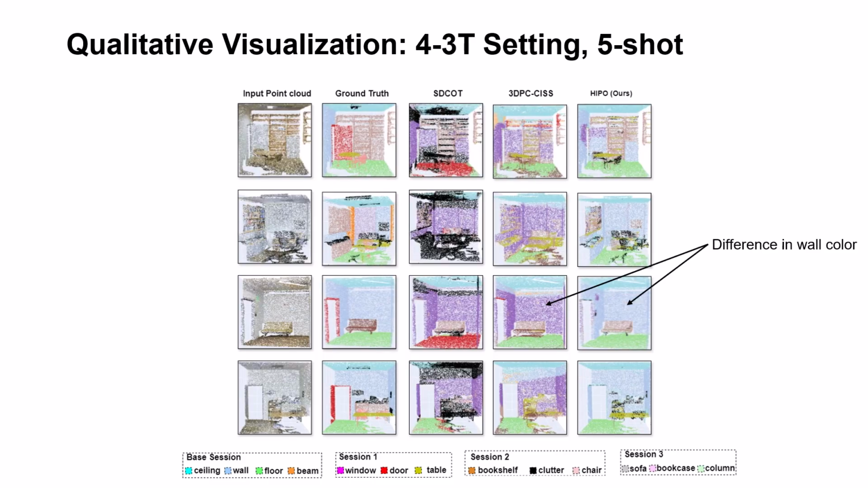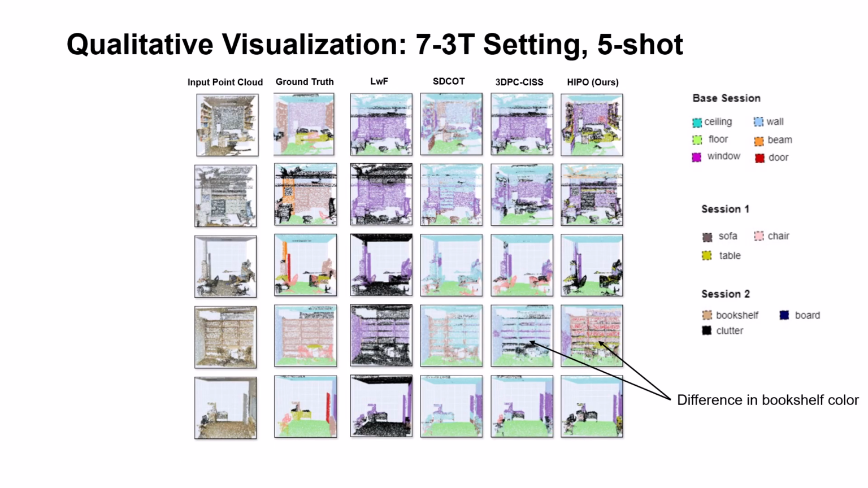We also show qualitative comparison between our proposed methodology HIPPO and state-of-the-art baselines. We observe that HIPPO correctly segmented the wall, while the second-best baseline 3DPC CISS failed to do so. We show qualitative comparison for another setting, namely 7.3T.